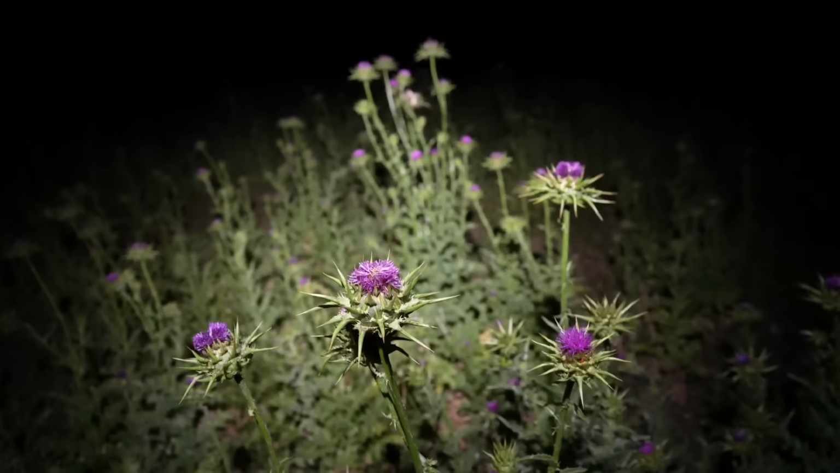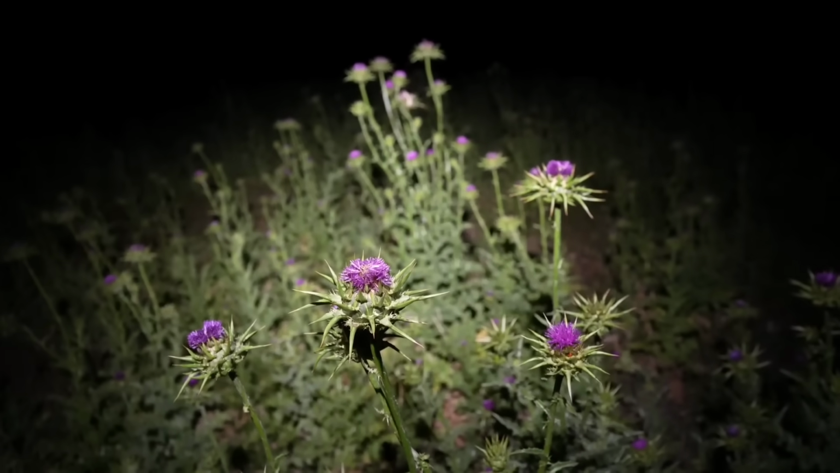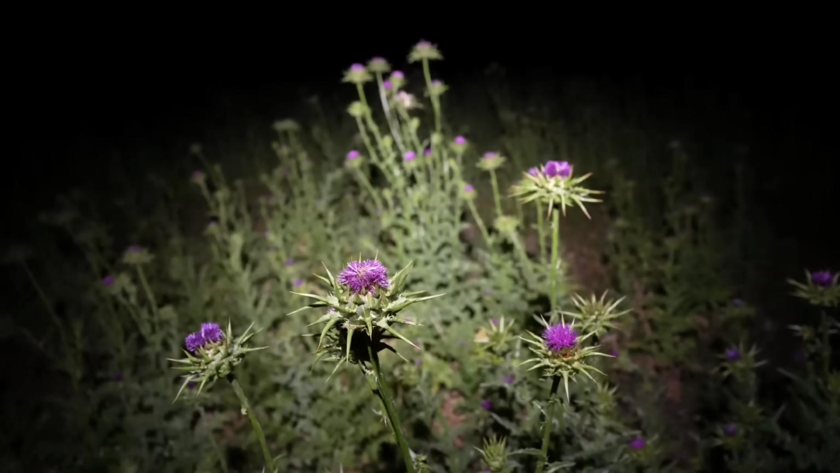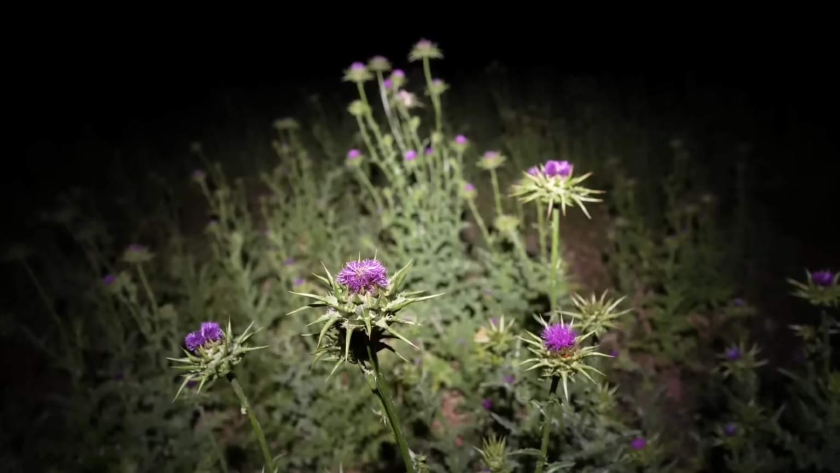As I said before, I don't know what the name of this spiky purple flower evil looking thing is, but after quite a few safety interactions, it has been adequately named You Bastard.